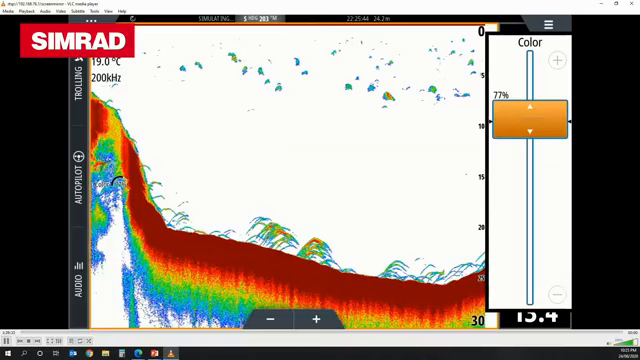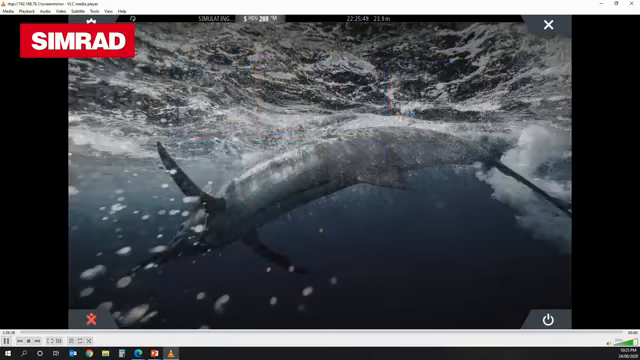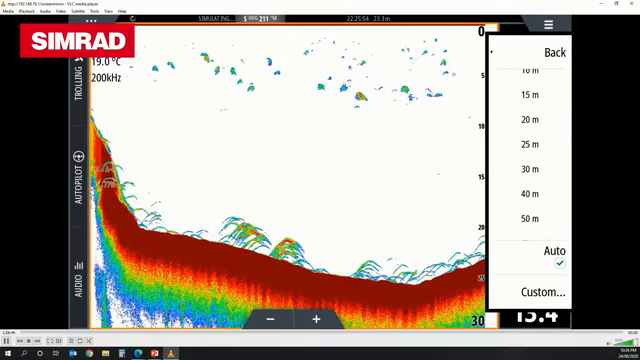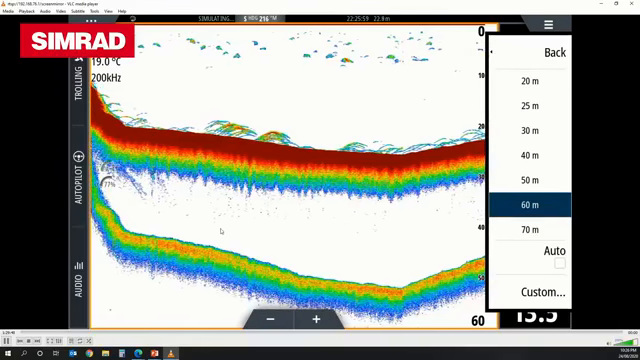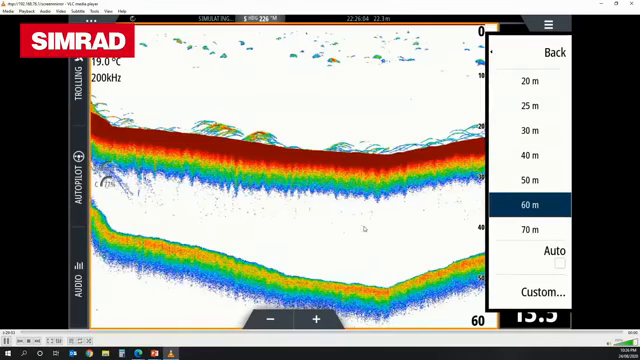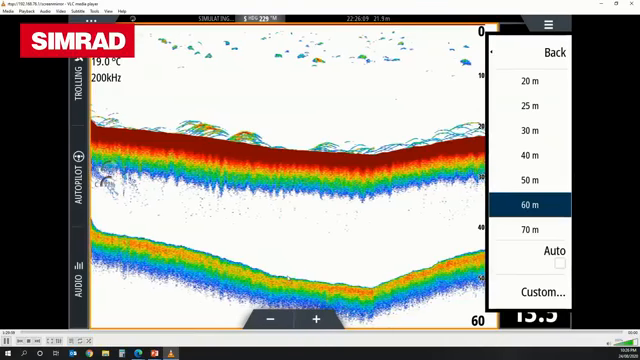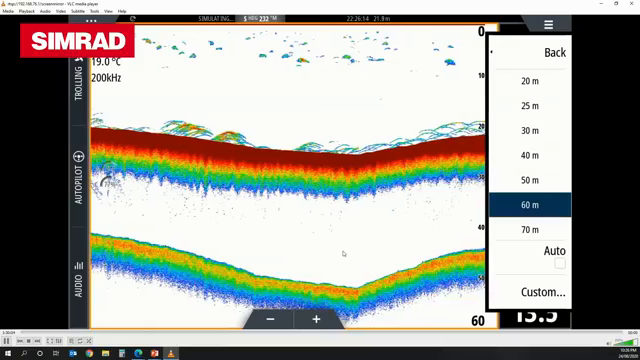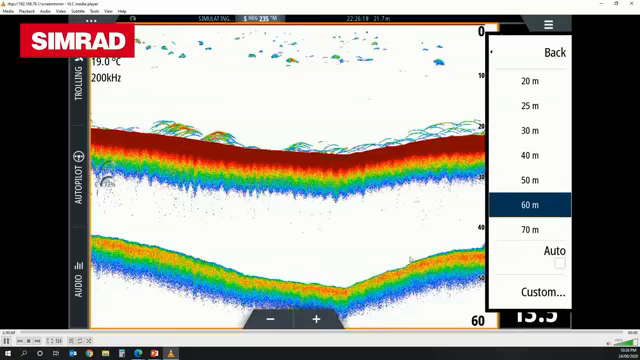Another little trick that you could probably use as well is when you do have a full page of echo like this, if you set your range to a manual value, you can see here there's actually a double echo. And again, that's a really good indication that you've got a really hard bottom. So if you manually set the range to roughly twice the depth that you're seeing on screen, if you're seeing this double echo come through, that's a good indicator that you've got a really hard bottom, or rock, or densely packed sand, and that'll give you a little bit of a hint again on what the bottom composition is.